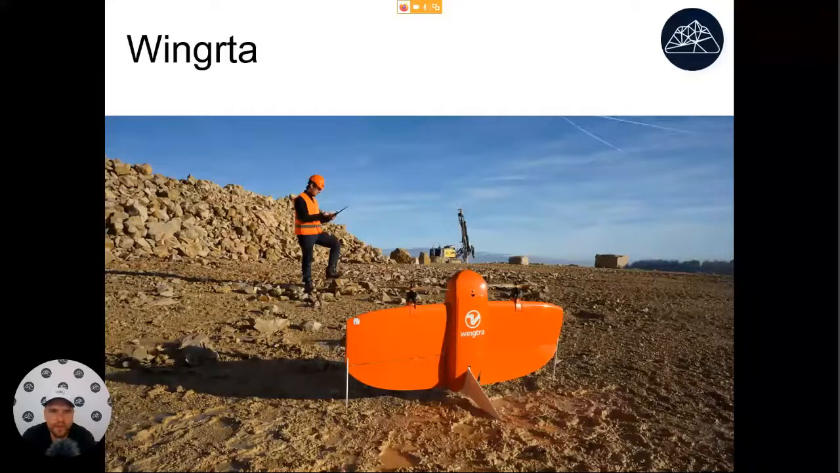So it gets benefits out of both categories. The problem with this one might be the price, because it costs more than $30,000. So not the most cost-effective solution, but they have very good camera options, and they have RTK GPS support.